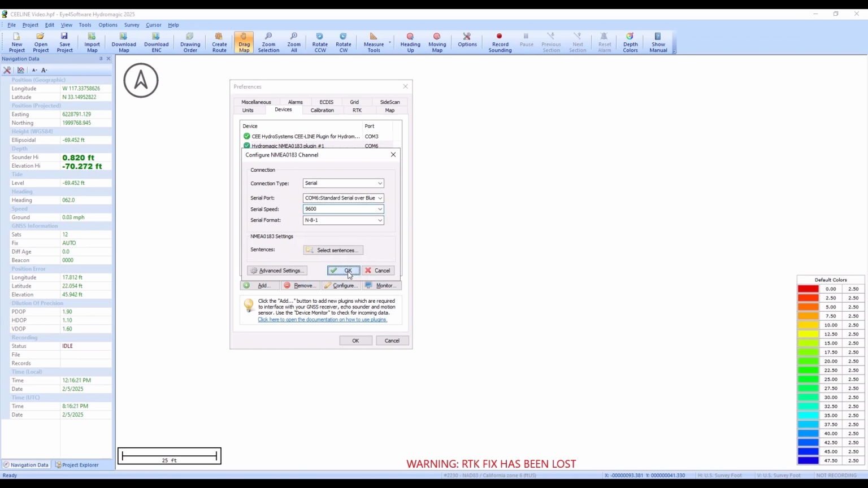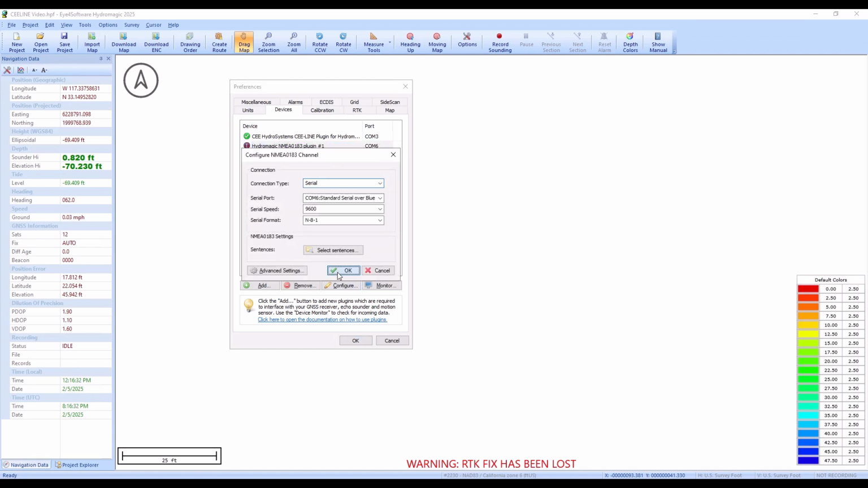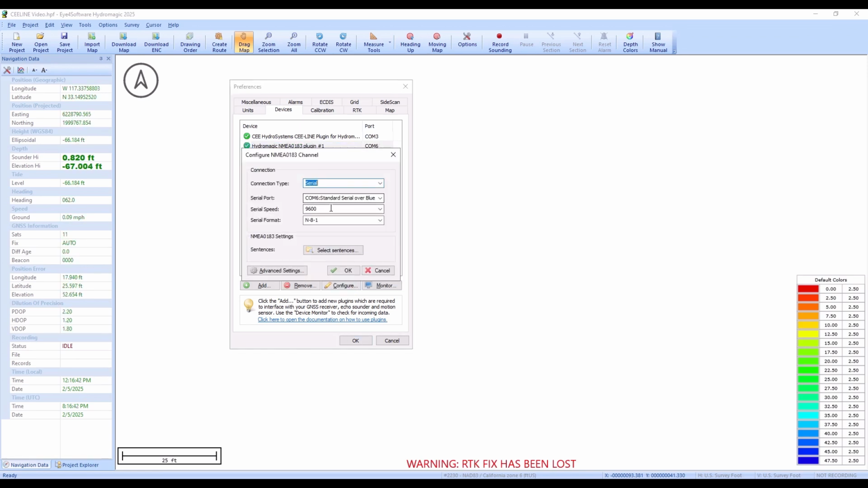But if I was to change the baud rate to 9600, it may give you this exclamation point and stop the connection. If I select it again, hit configure, just hit OK. So go in and re-up the baud rate selection, then the connection will be re-established.